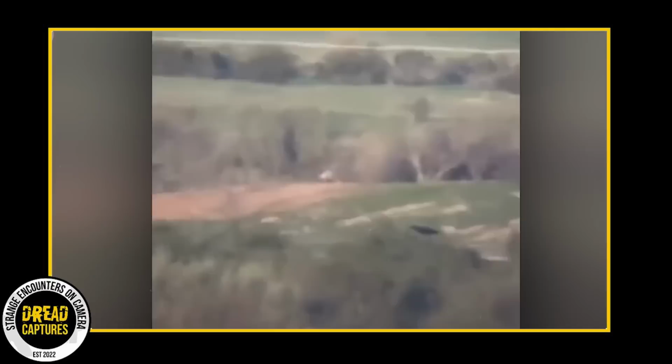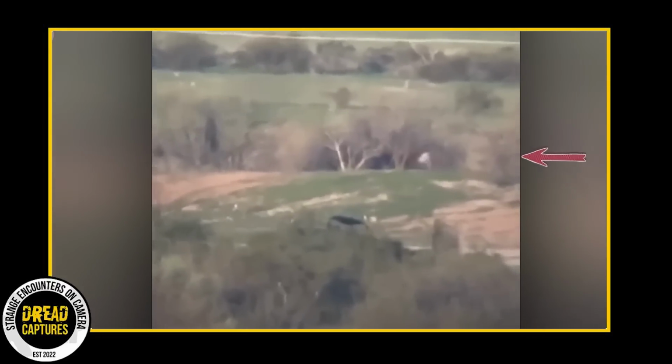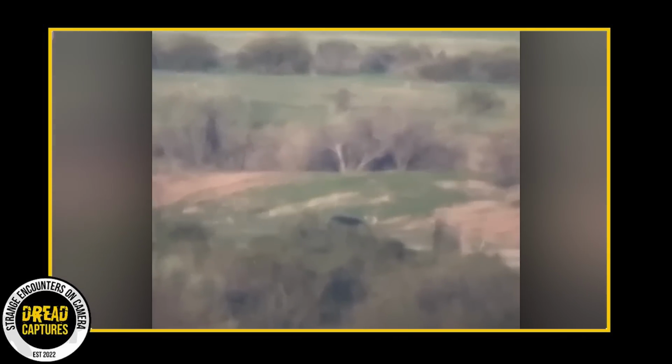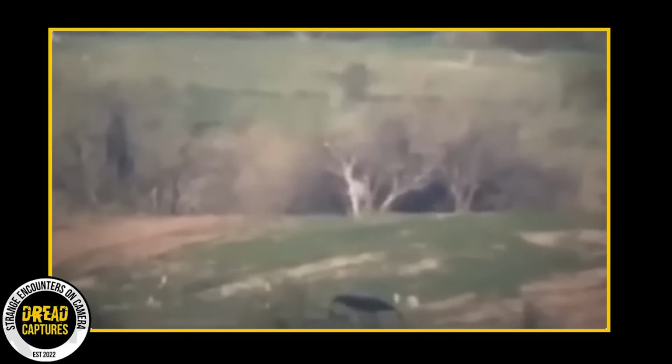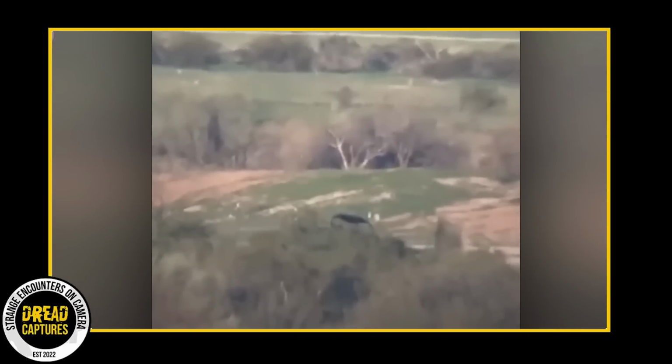At a quick glance, you assume it's a human, but then you take into account its considerable size, and I don't think so. You can hear one of the men suggest the creature could be a skinwalker.